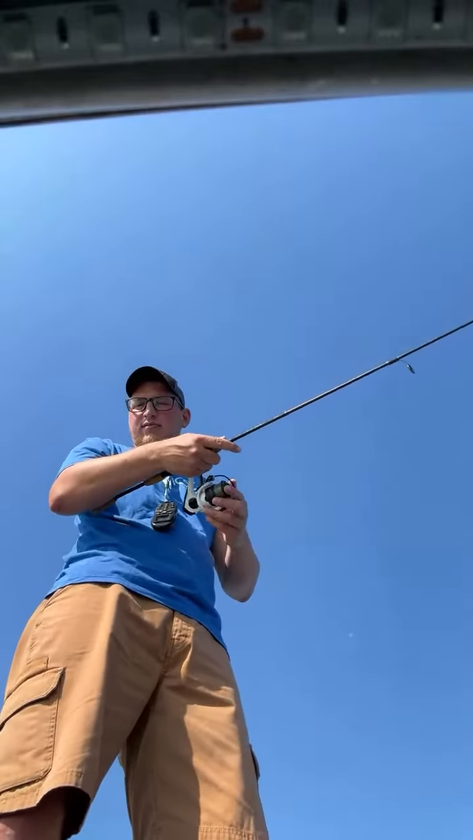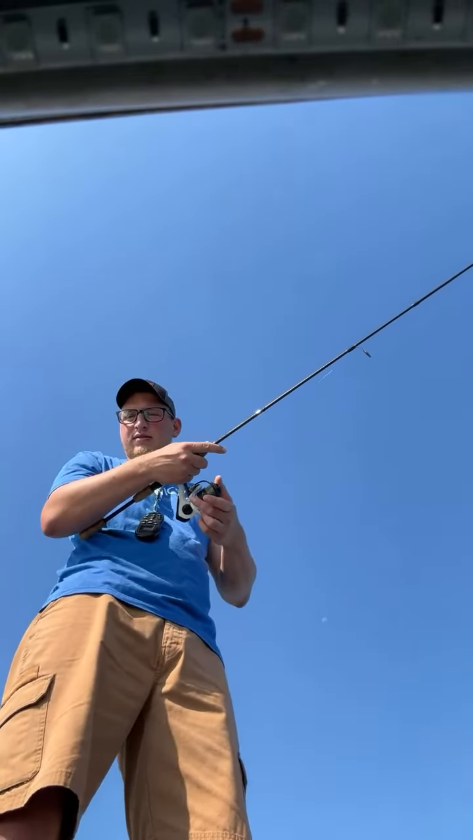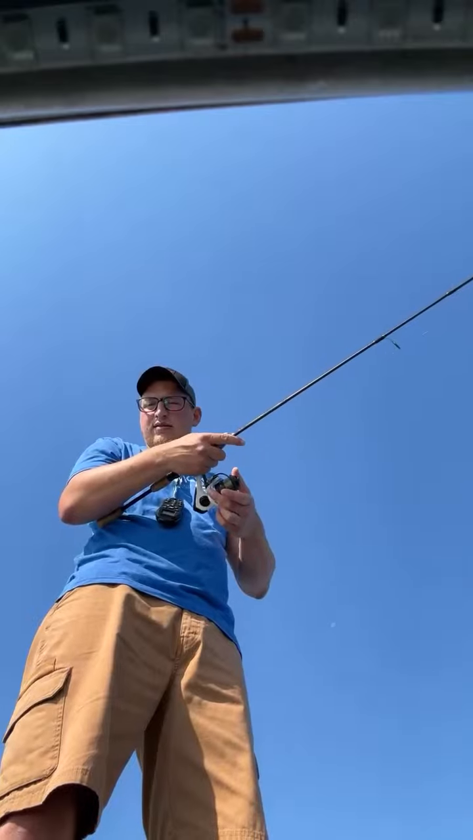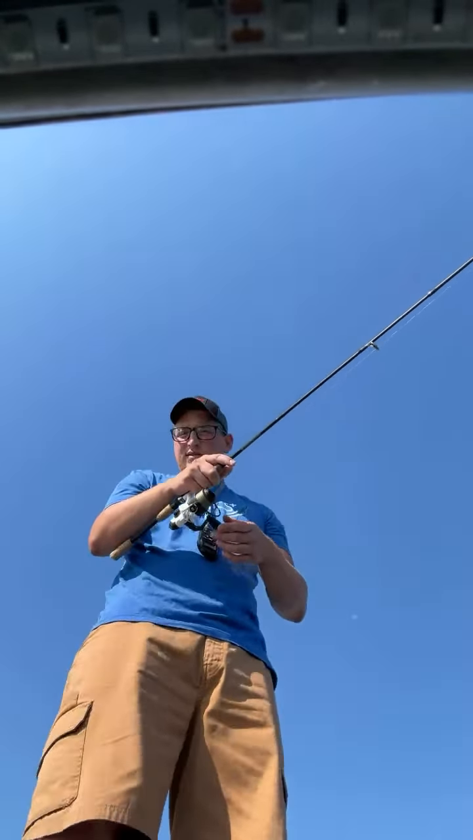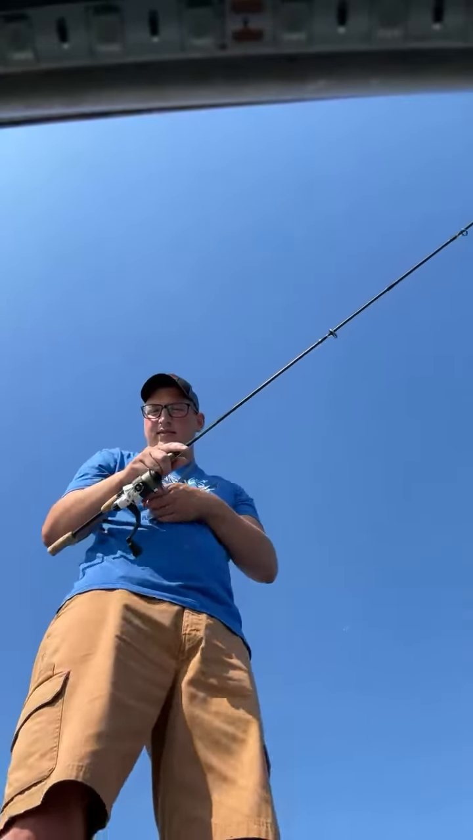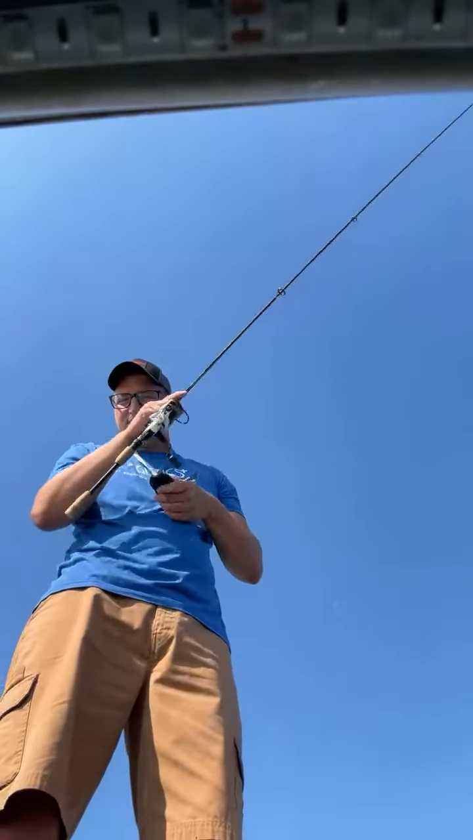Oh, there's a big one down on the bottom. That fish from 20 feet's following me all the way to the bottom. Oh, my, looks great. Damn catfish.